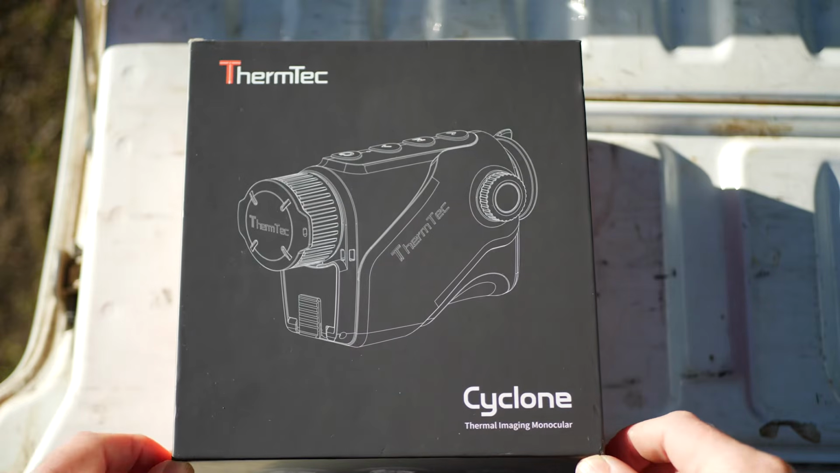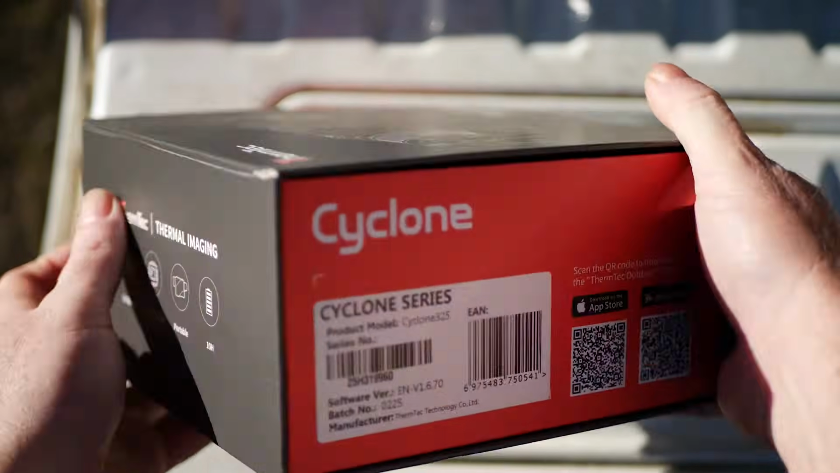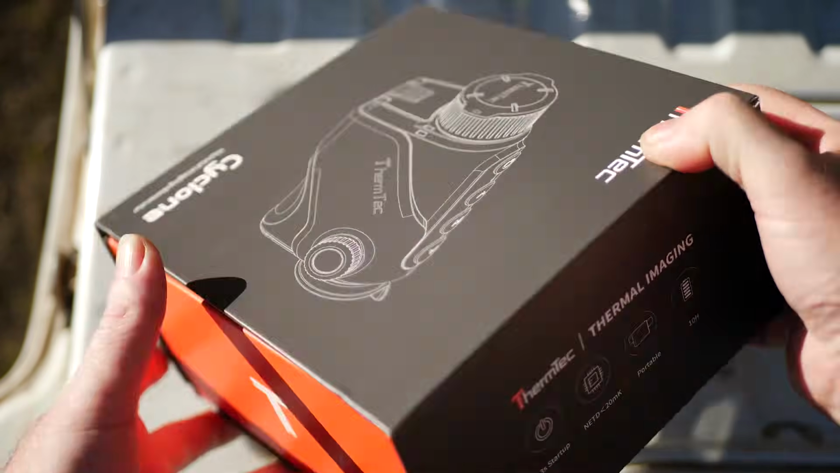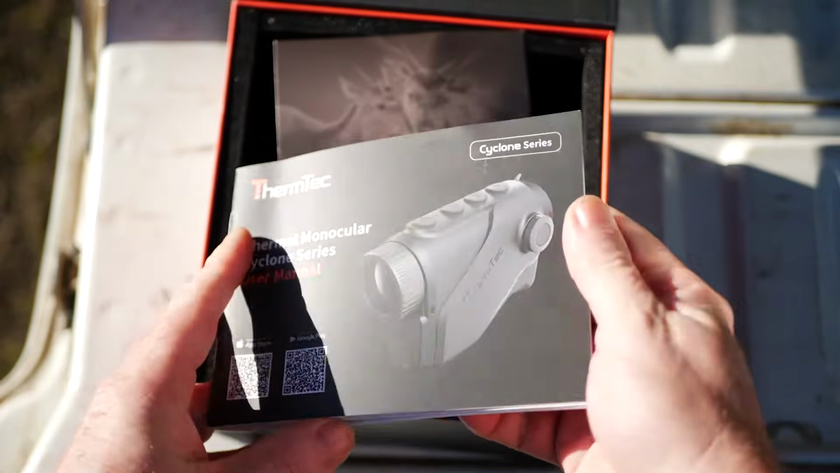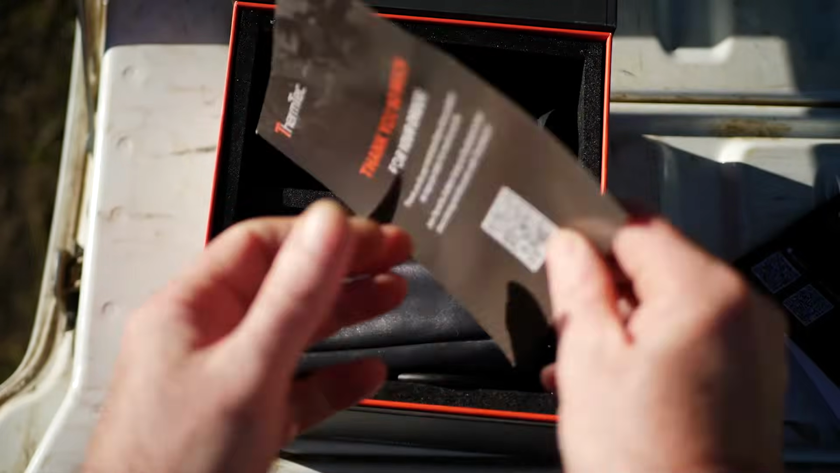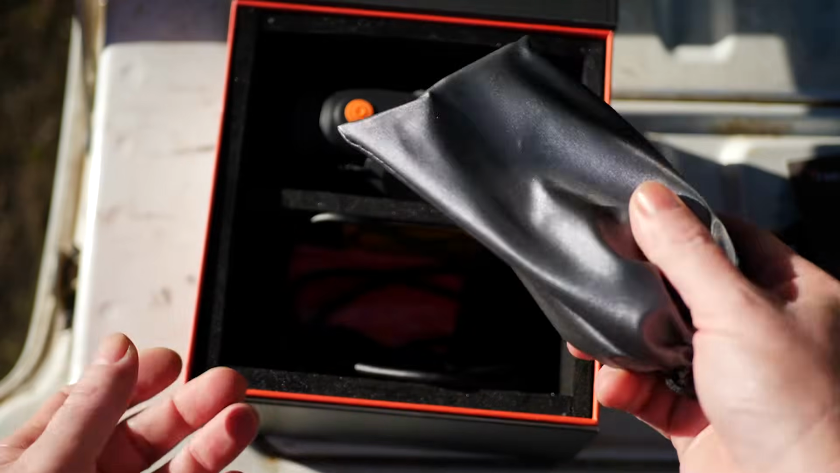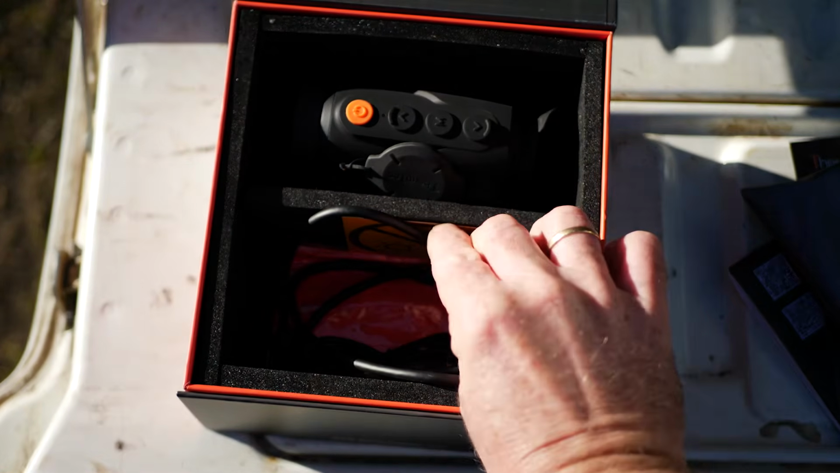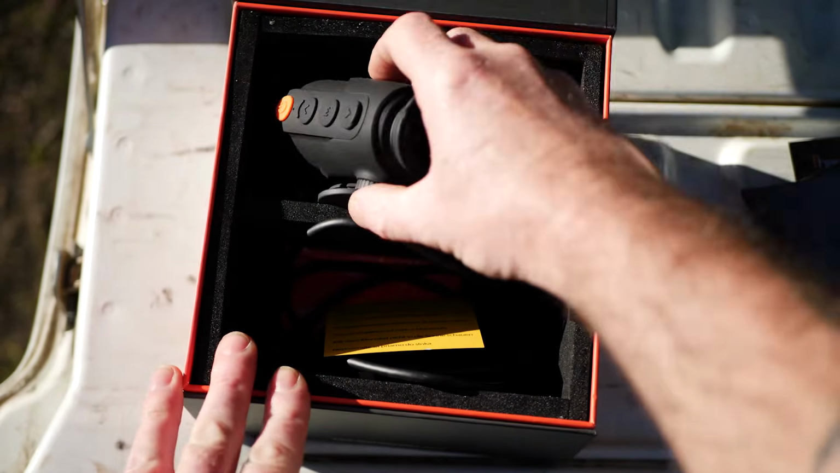So when you get this, it's pretty much in this box. So forest target outline, some of its specs: 3-second startup, sub 20 millikelvin, it's portable, 10-hour battery life. And of course you've got a user manual, which is actually a very good user manual, shows you everything you need to know. Little thank you card. You get a dual slot USB charger in there, you get some USB-C cords, you get a cleaning cloth, you get a little warning card, and you get the device itself.